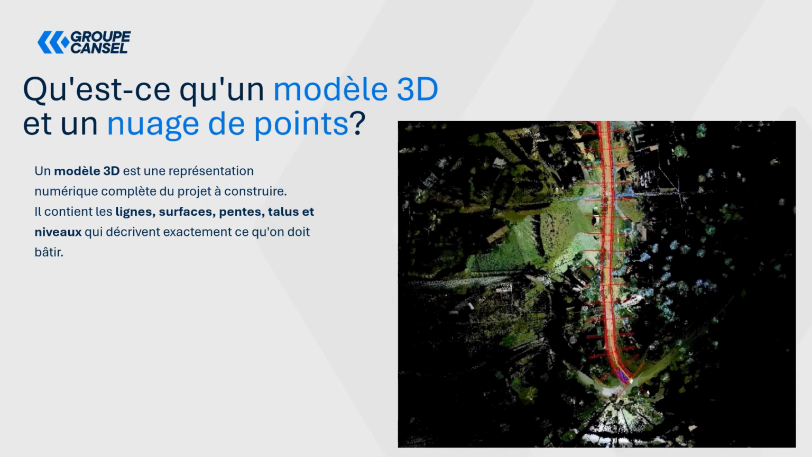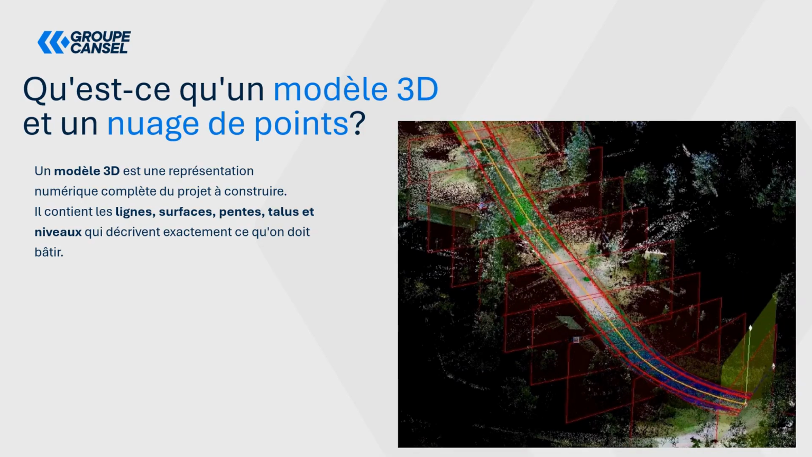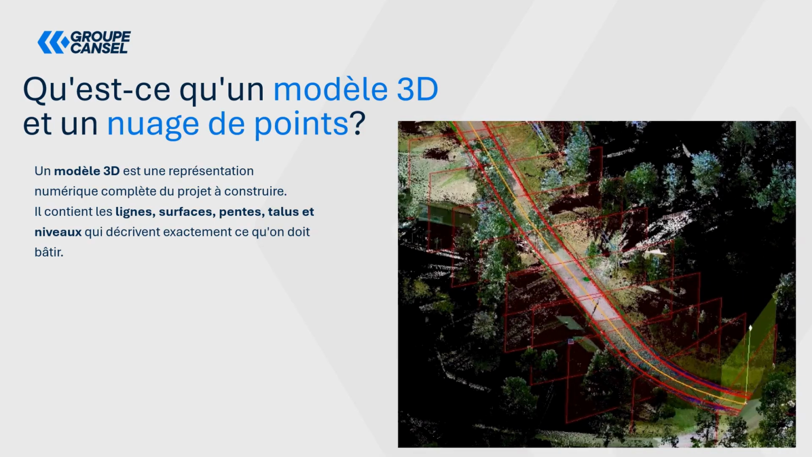Before going any further, let's lay out the basics. A point cloud is a set of millions of points measured in 3D. Thanks to a laser scanner, which can be true to the shape of the terrain, a structure, or a road corridor.